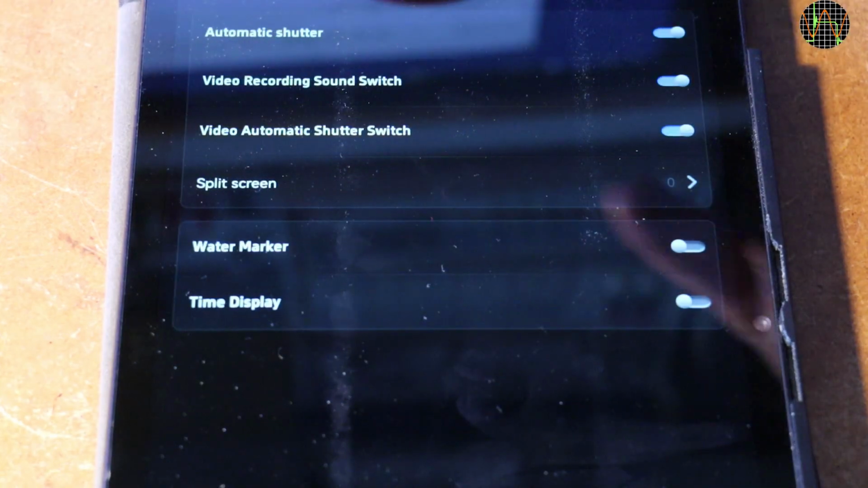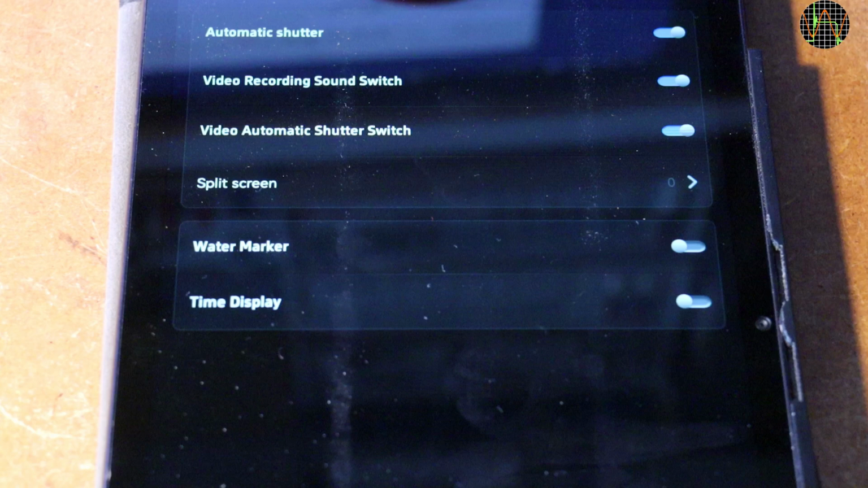Image Settings has these on-off choices. A word on split screen, that just draws faint white lines on your screen, probably intended to help align shots like in some camera viewfinders, but it has no other functions. Watermark can be made visible or not, but it's set to Thermal Master and I have not seen any way to change the text.